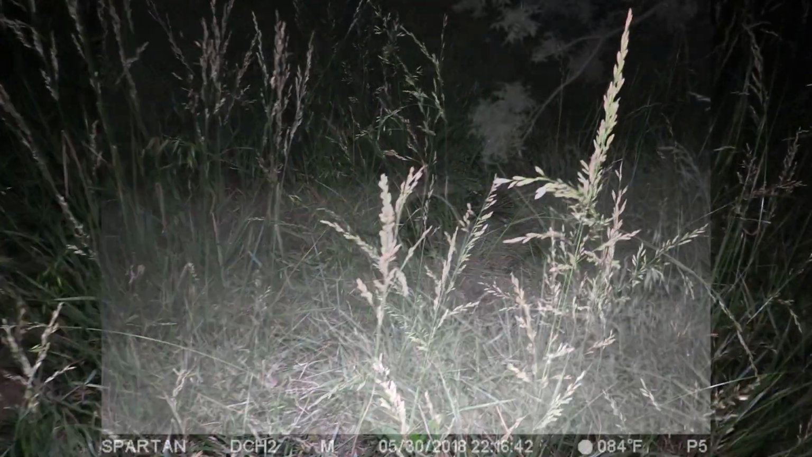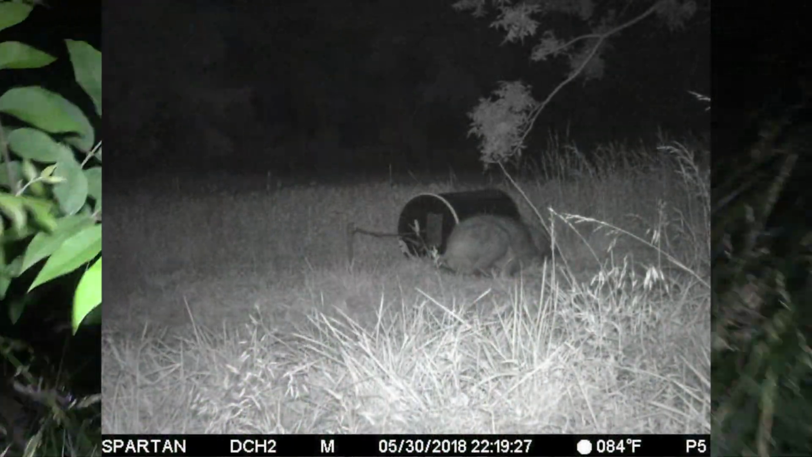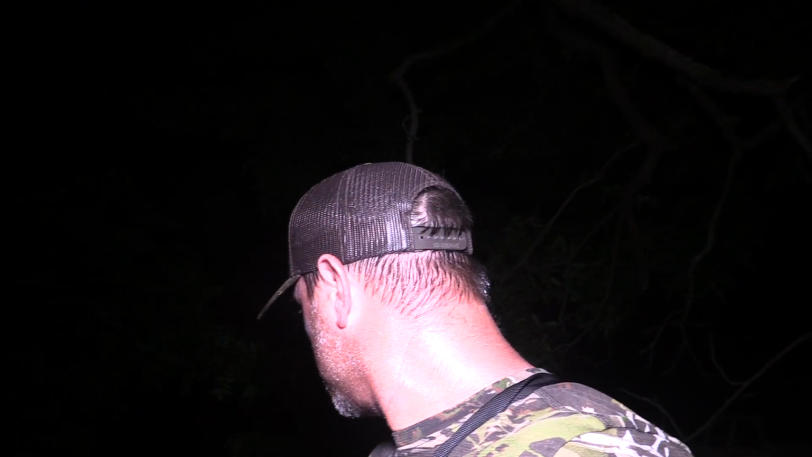Well, this is where he fell. We got another little blood waller right over here. Somehow he's got up and ran off. I don't know where he could be. I'll look for him.